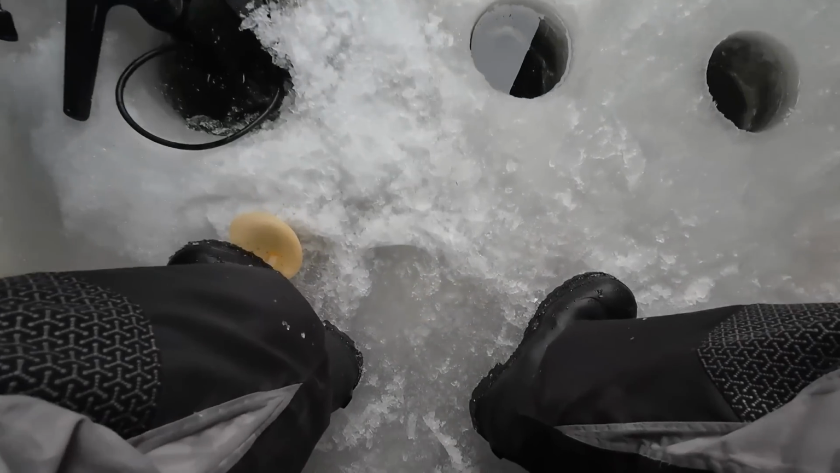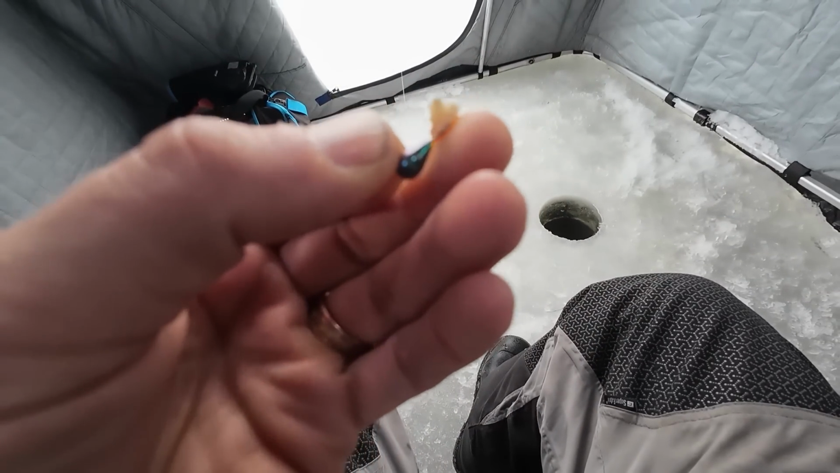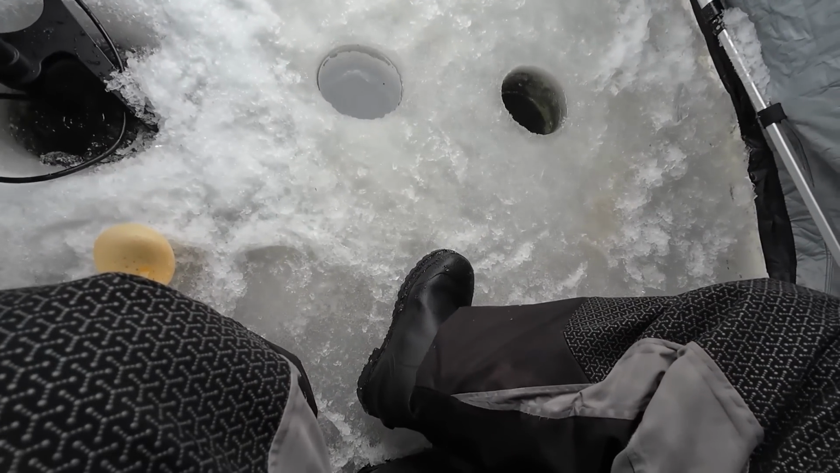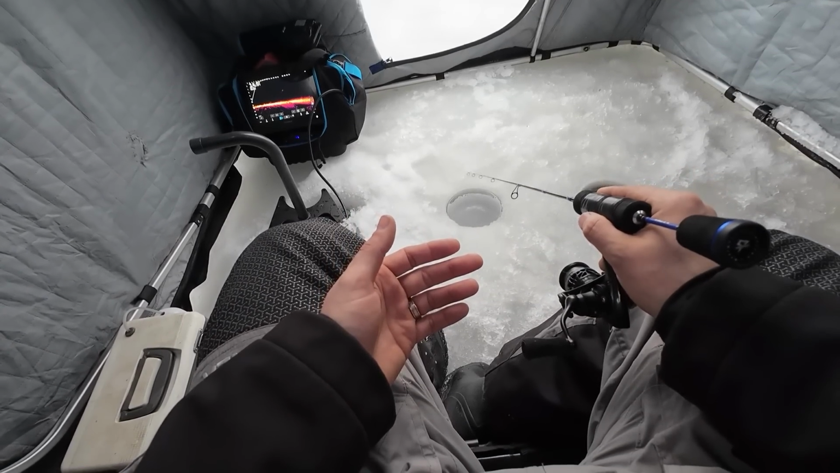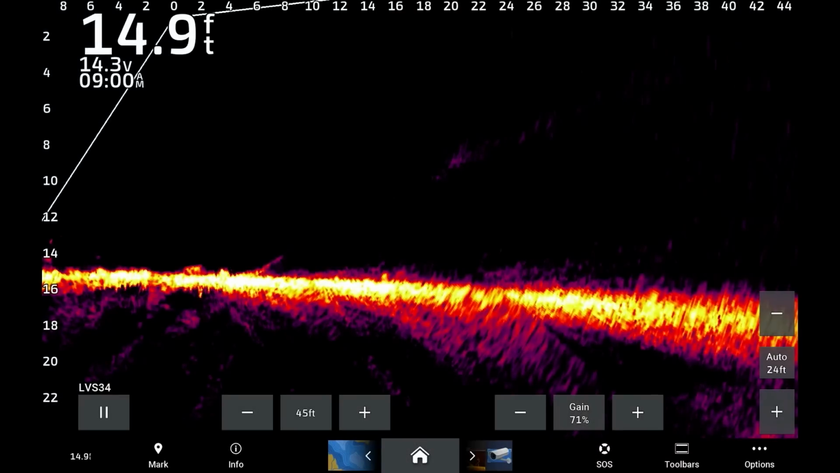All right, so it's just about 9 o'clock. All I have on is a tiny little jig with some waxies. I'm gonna drop this down really quick. Not even really looking at the LiveScope, but kind of looking at the LiveScope. I'm more or less just jigging, but we're gonna get down there. I think I'm already down there. It's only 15 foot, so pretty quick you can get down there. And now we start jigging.